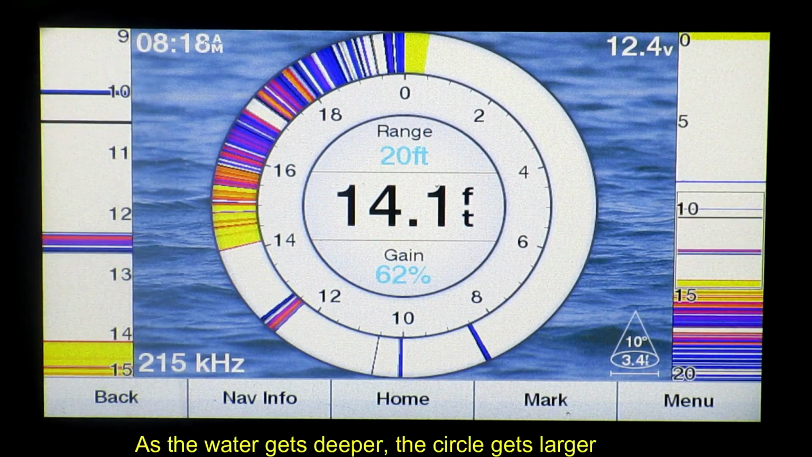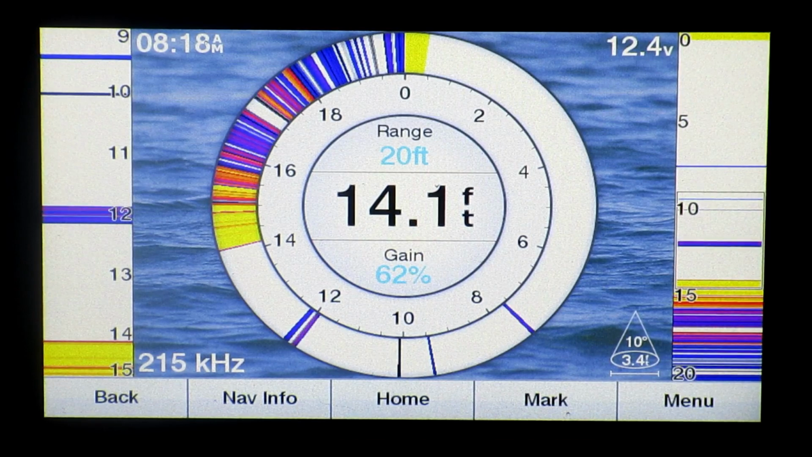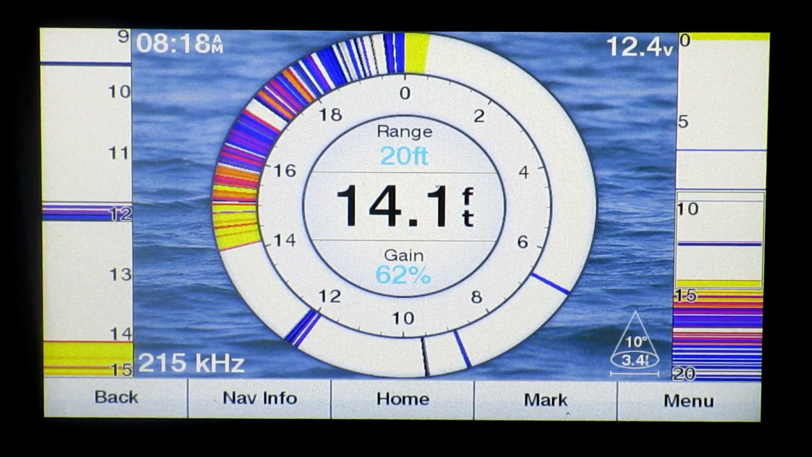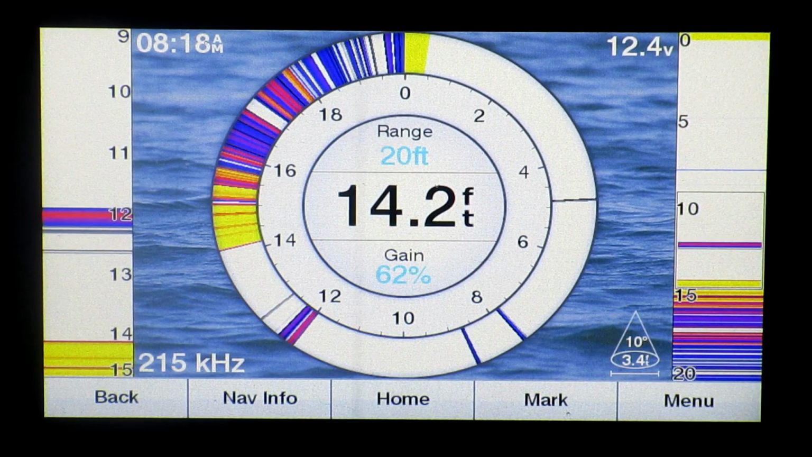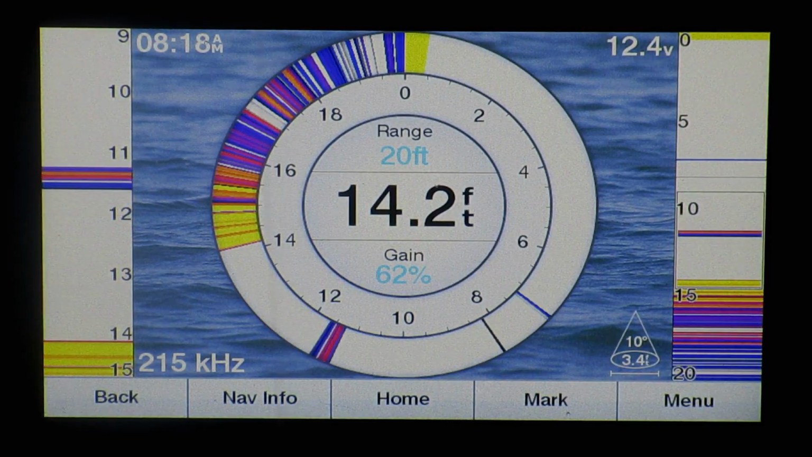So right at the very bottom, if there's a fish anywhere in that circle that's 3.4 feet across, it should show up on your screen. Sometimes they'll get just on the edge of that cone and you might pick up a very faint signal, but when they get anywhere inside that cone, they're going to show up as a definite mark on the screen. So that is one nice feature of the Garmin unit there.